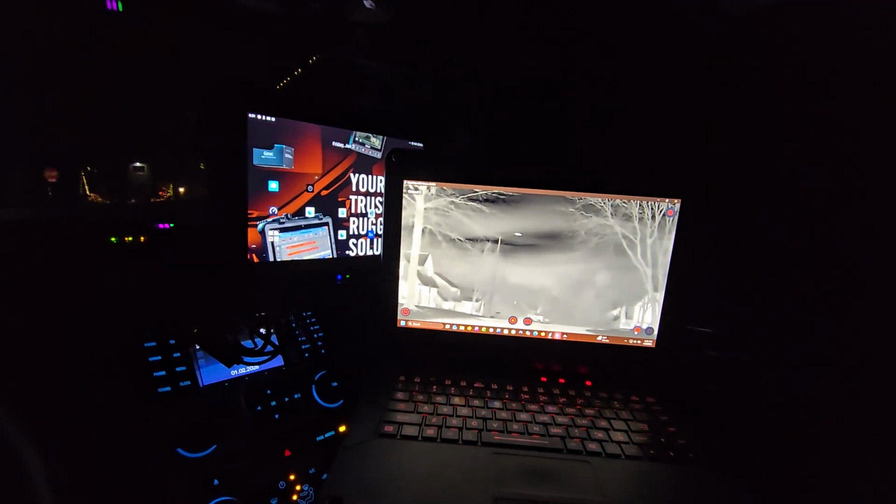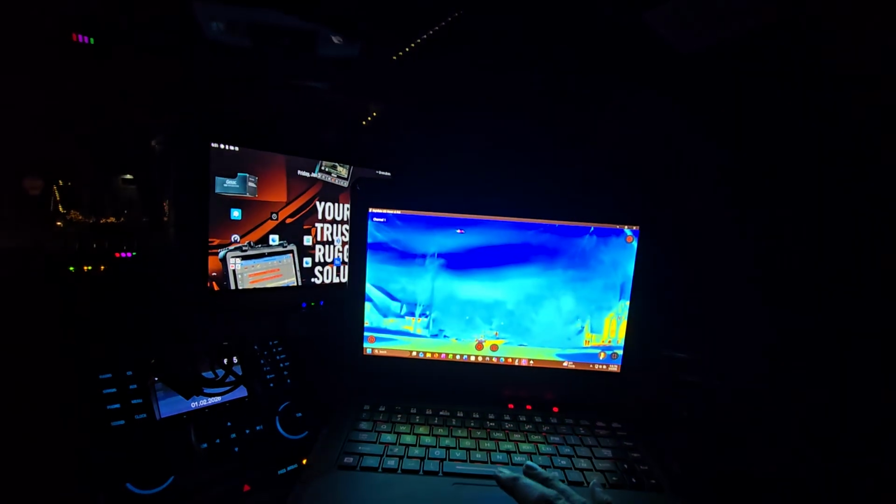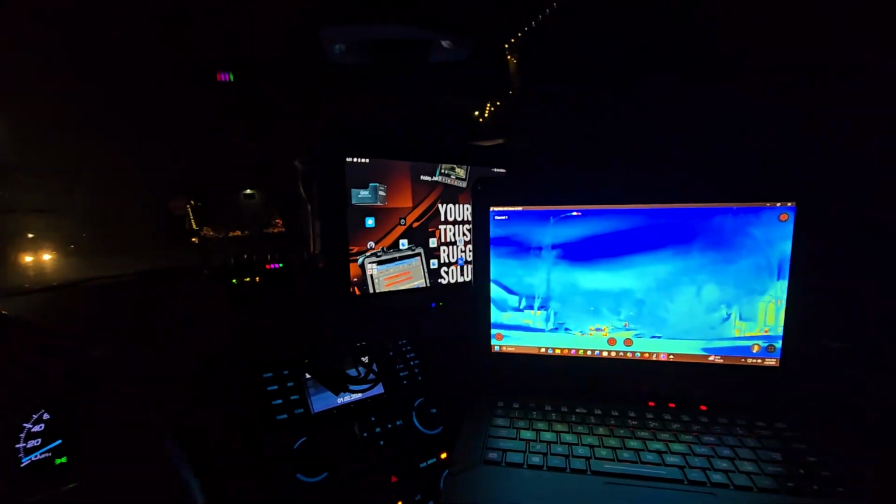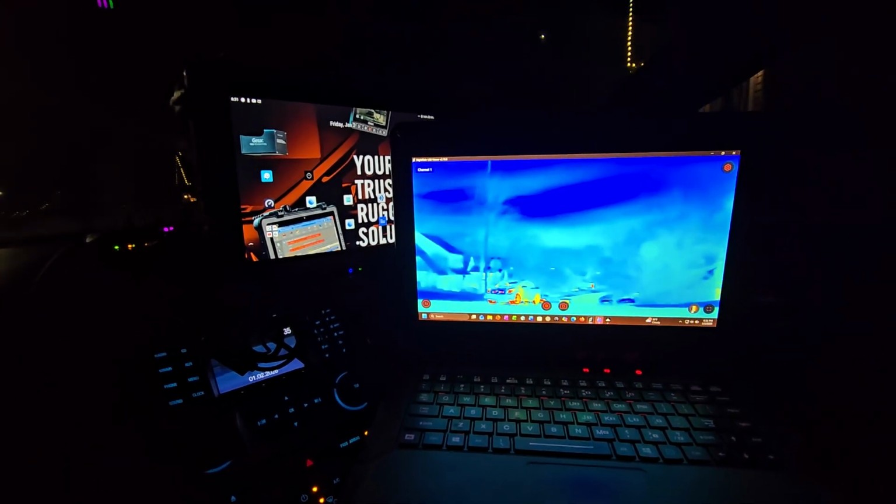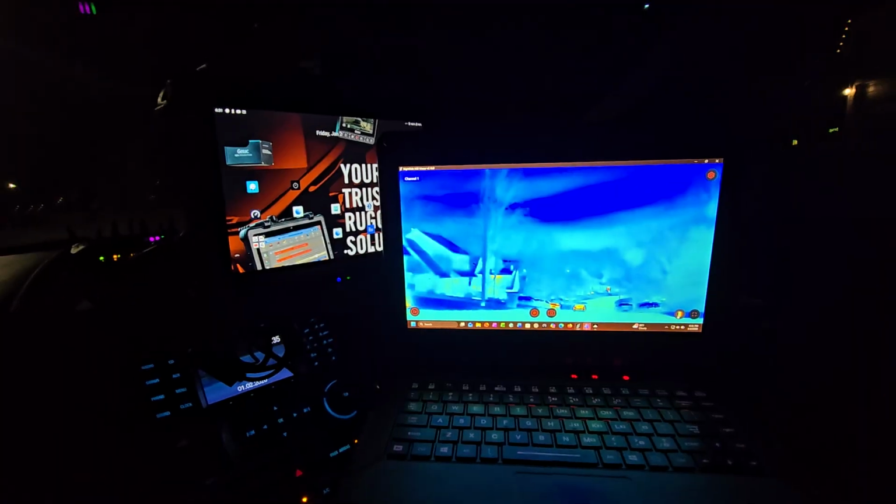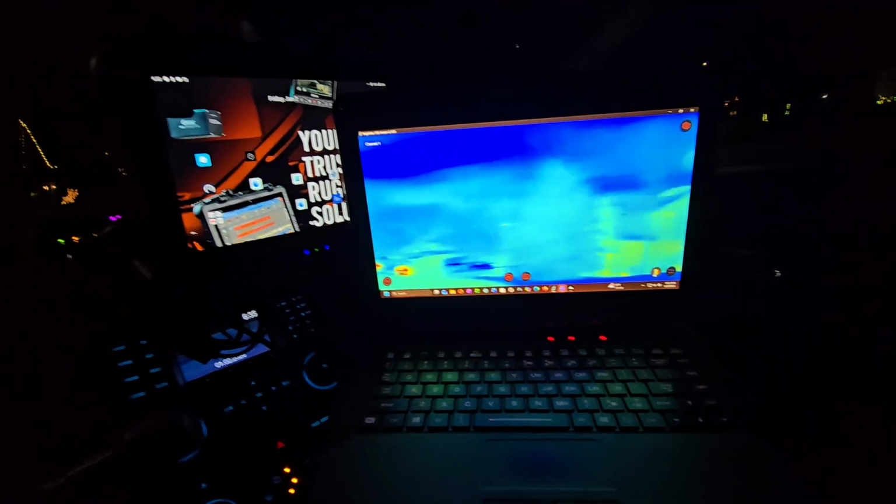So white being hot, right? You can make it different colors. So you can see here's a car coming up here. Let's see if he turns off or not. Oh, he is. Yep, you can see his brakes right there, red, right? So you can see that what you're doing is you're giving officers visibility to make decisions.